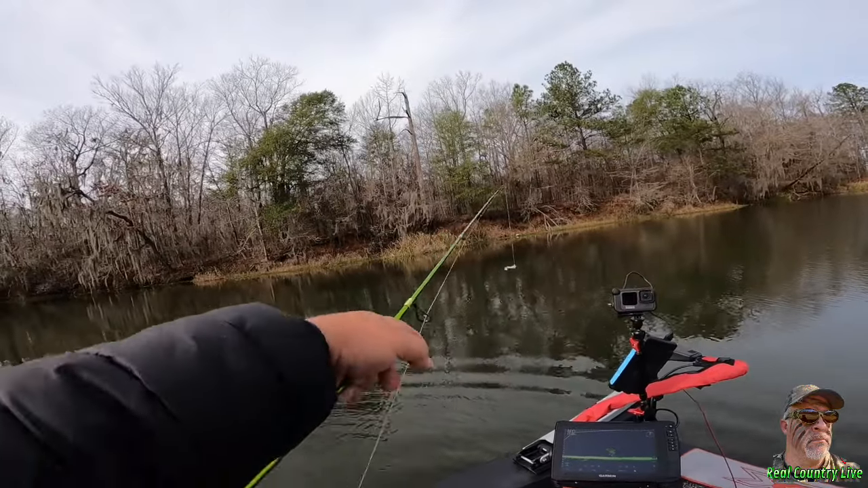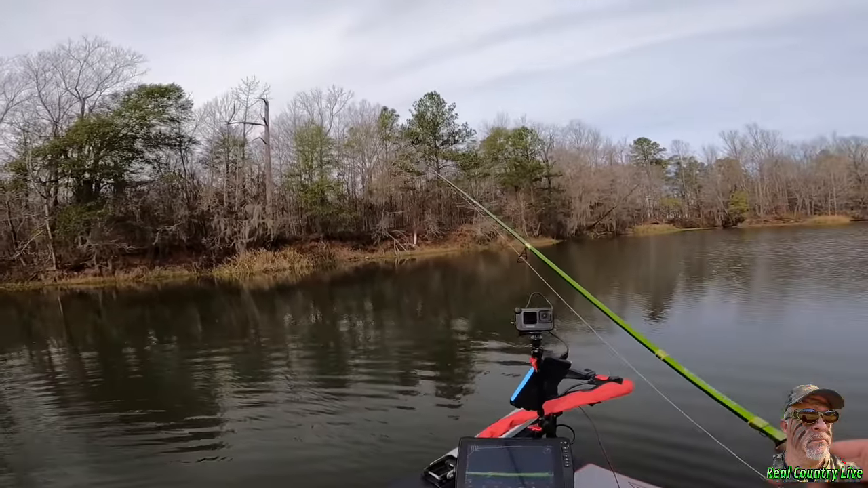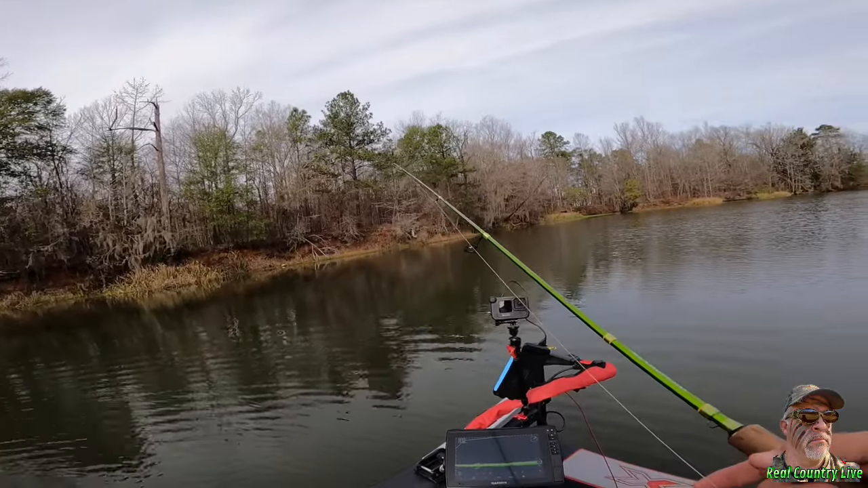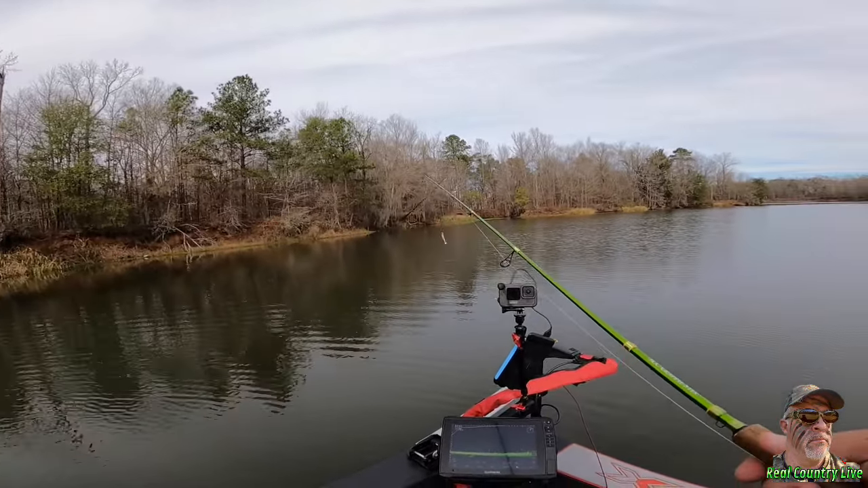Catch another one. I just love catching them. I love feeling that thump.